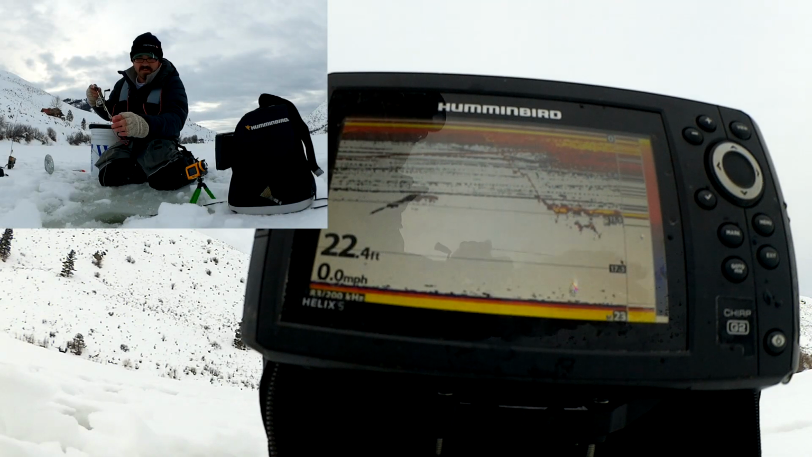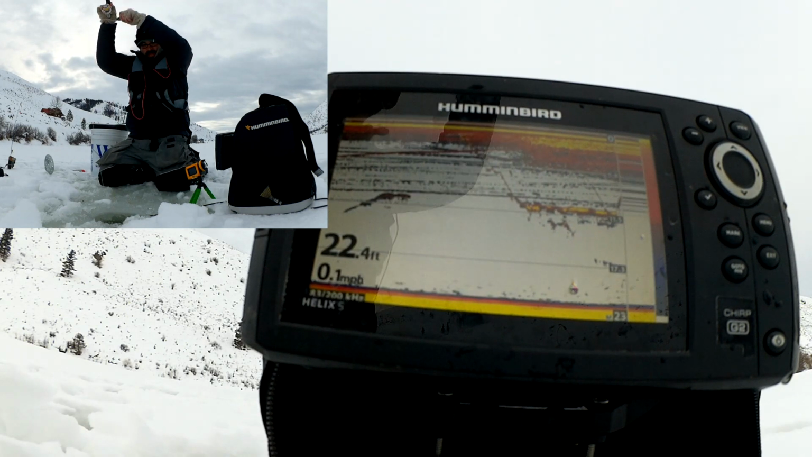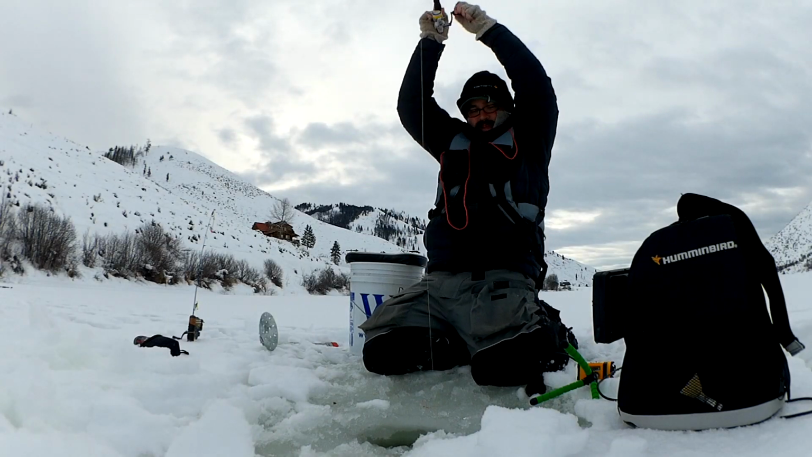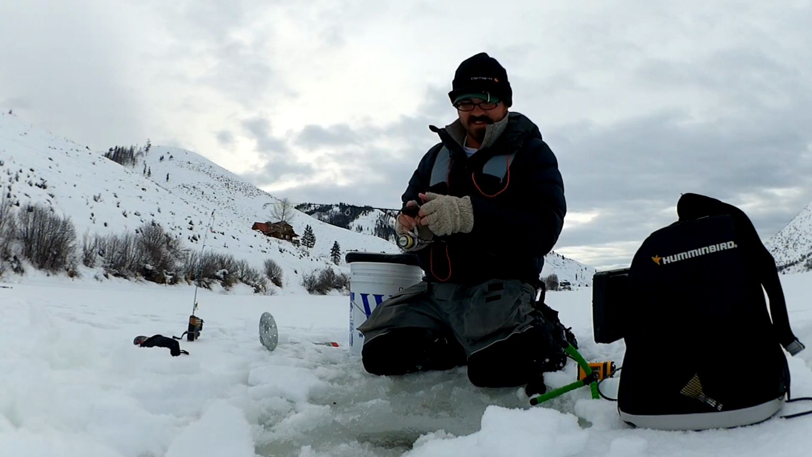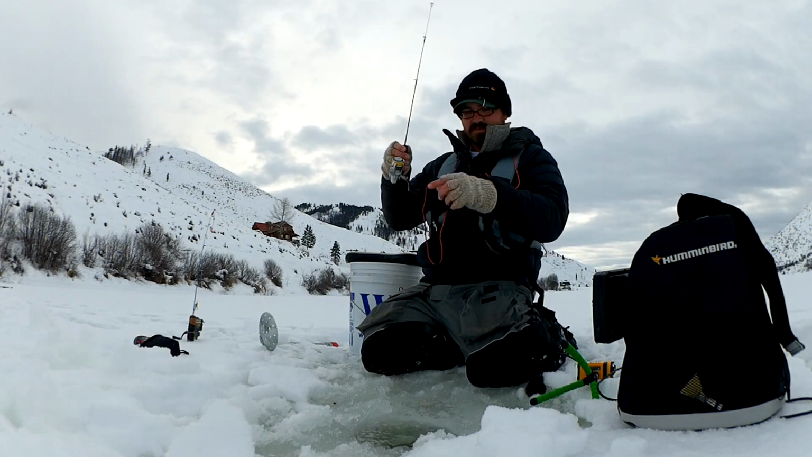Oh, I missed that bite. I missed that bite. There it is, got him. Get this transducer out of the way. Ooh, that's pretty good. Can't get turned around. There he goes. Just popped off right at the surface there.